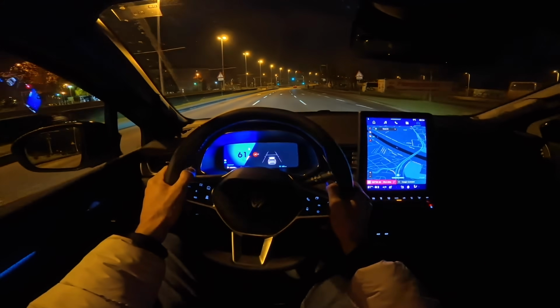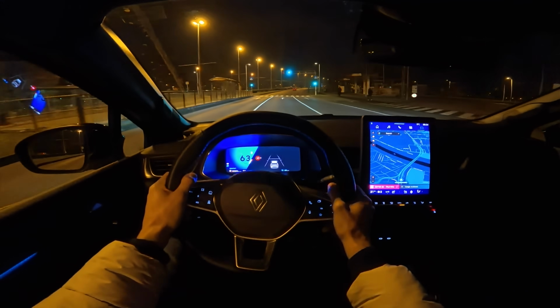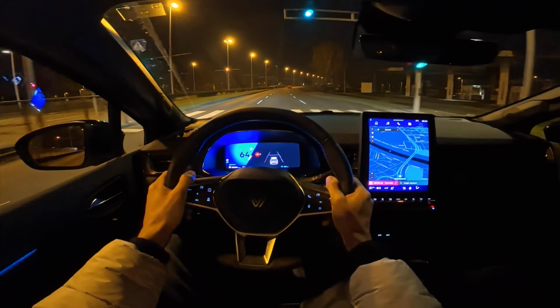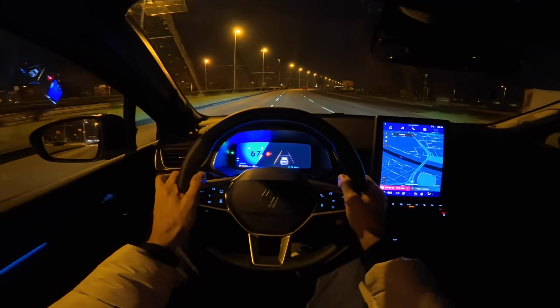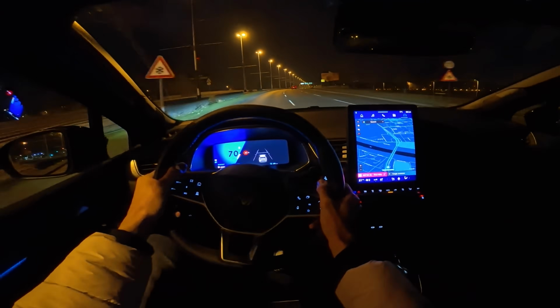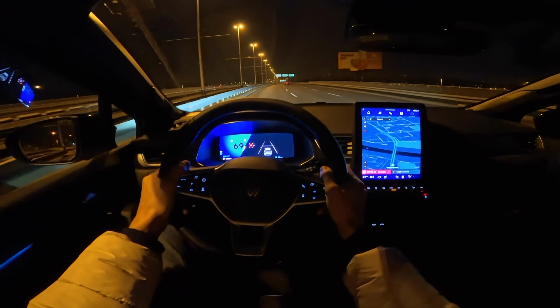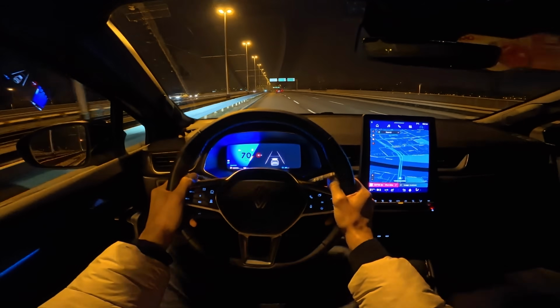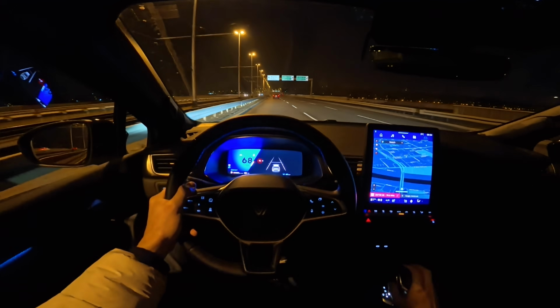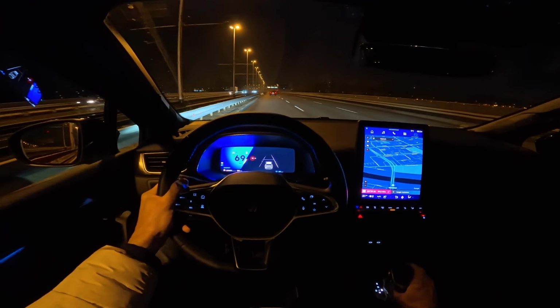Now, Symbioz is a little bit bigger than its brother Captur. I prefer it. It's longer, and I definitely love the taillights design. It's better looking than the Captur. And 143 horsepower is more than enough. It just flies nicely. Although I like to drive it gently, but you're gonna see on the highway, I'm gonna put it to sport mode. It just flies.